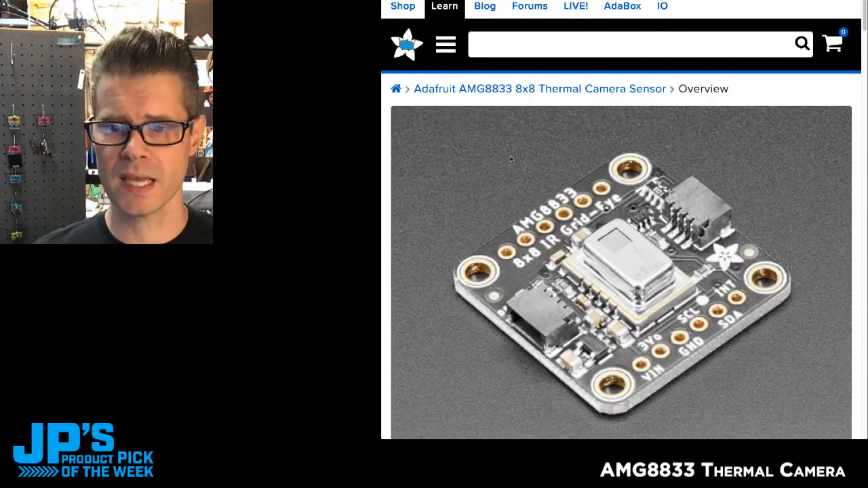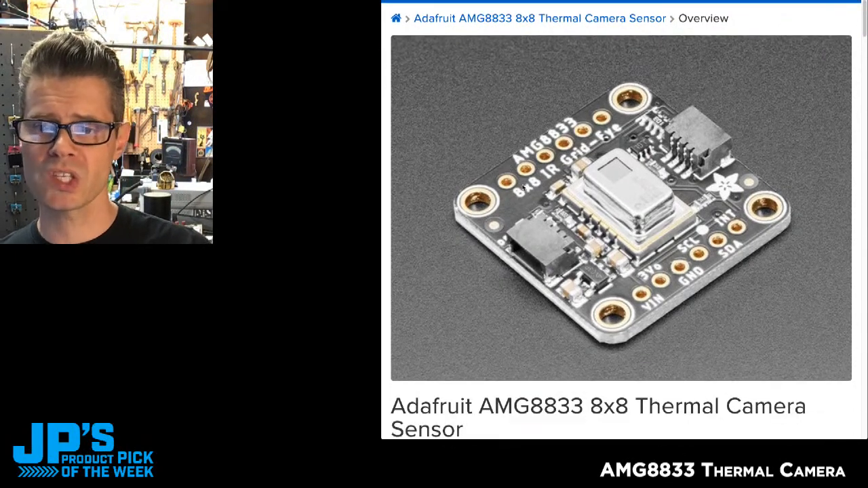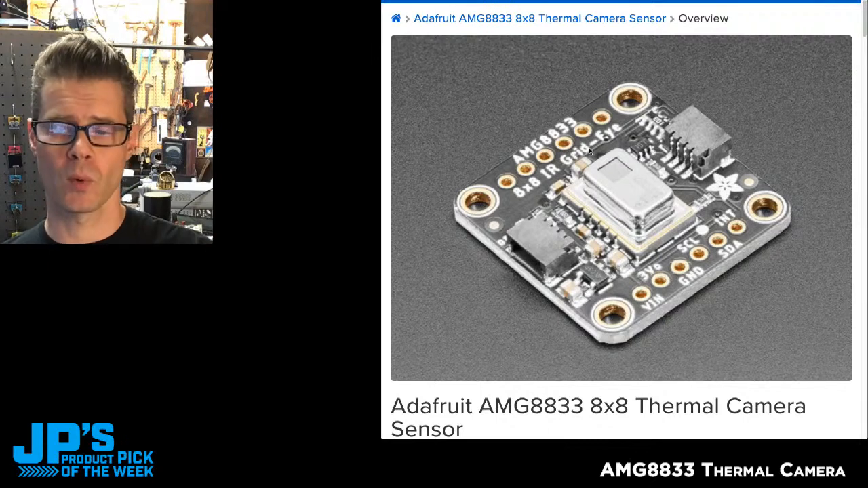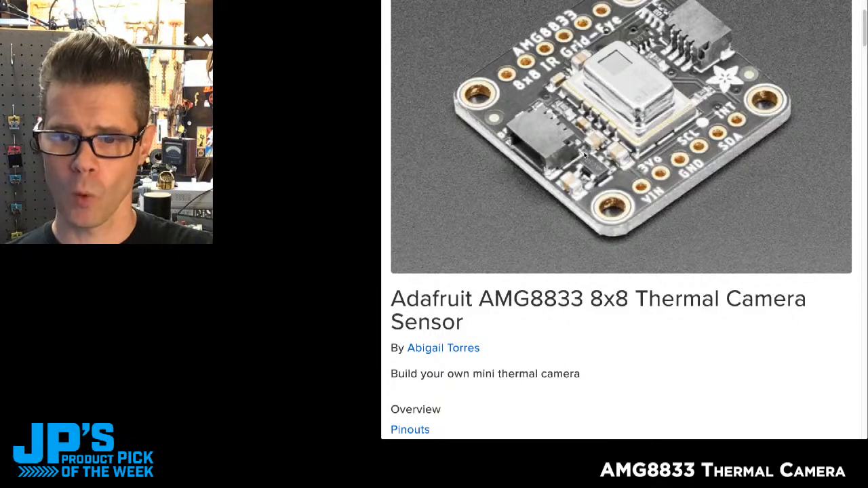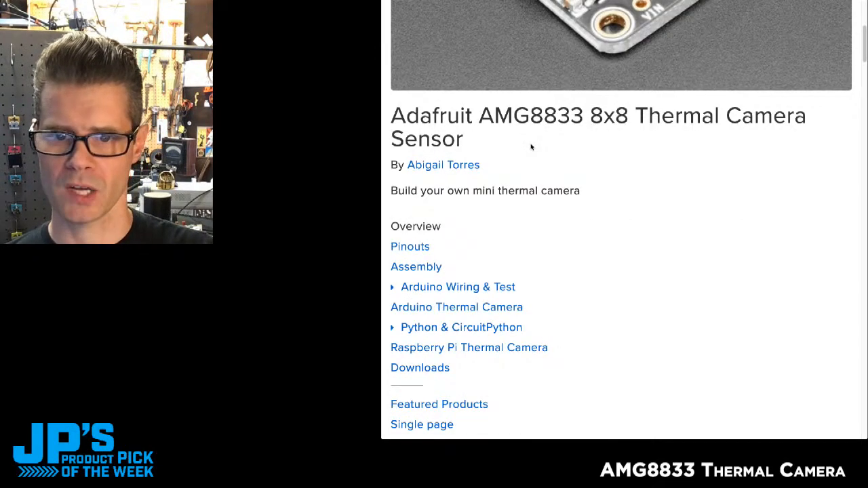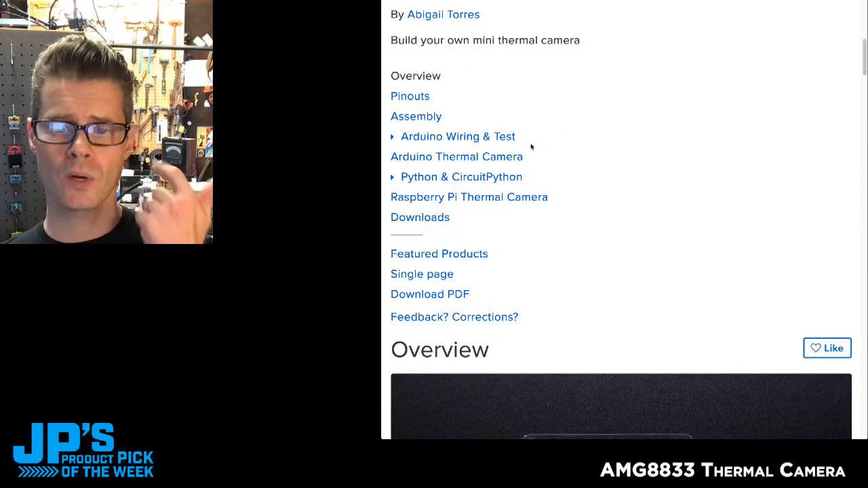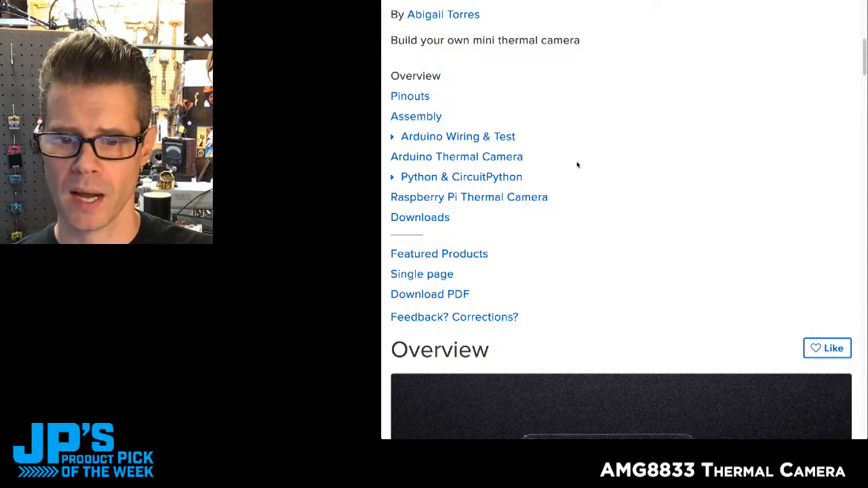And then if we go and take a look at the Learn Guide for this, this will give us some info about the pinout. You can see you can still use the header pins if you want to plug this into a PermaProto board or a PCB or a breadboard, or you can plug into these little STEMMA QT connectors like I've been doing and use it over I2C. And then there's instructions in here for using it in Arduino, in CircuitPython, as well as Python if you're using it on something like a Raspberry Pi.